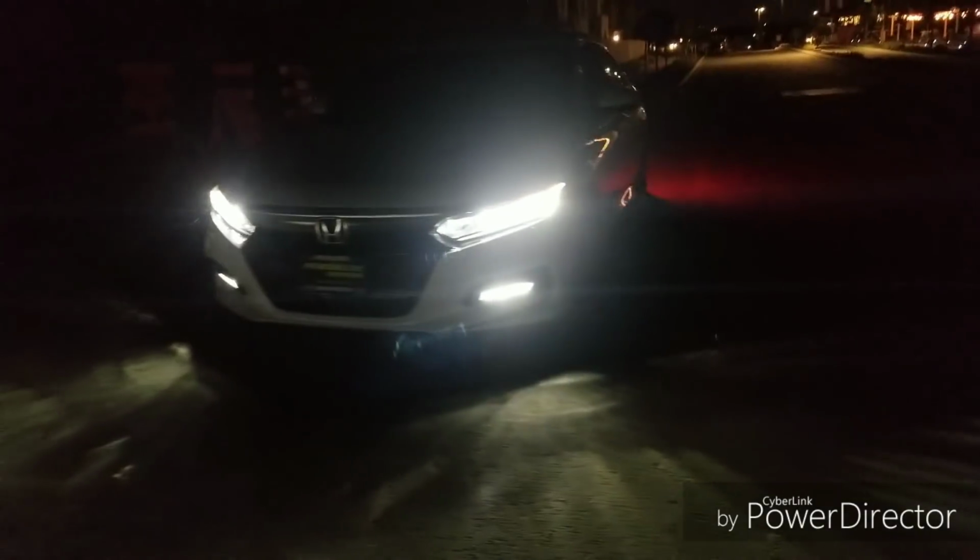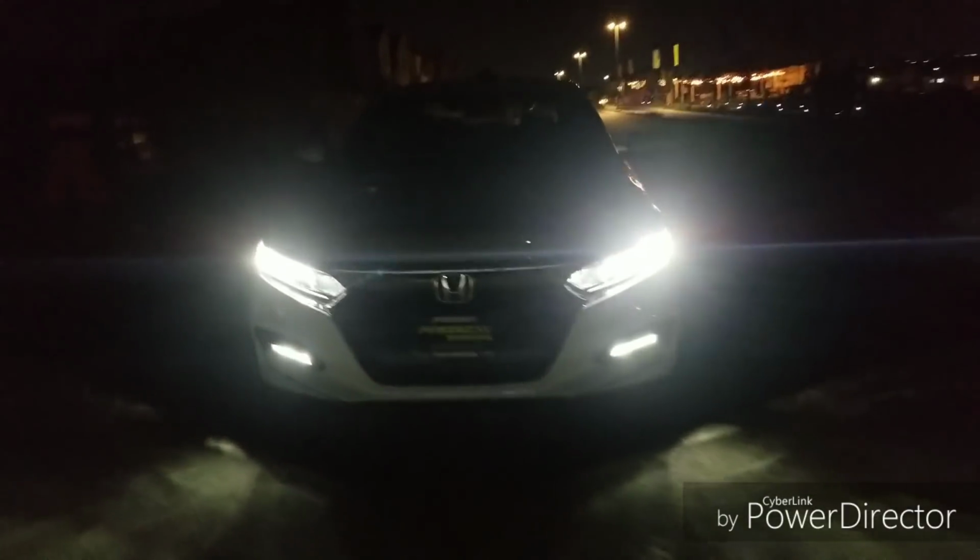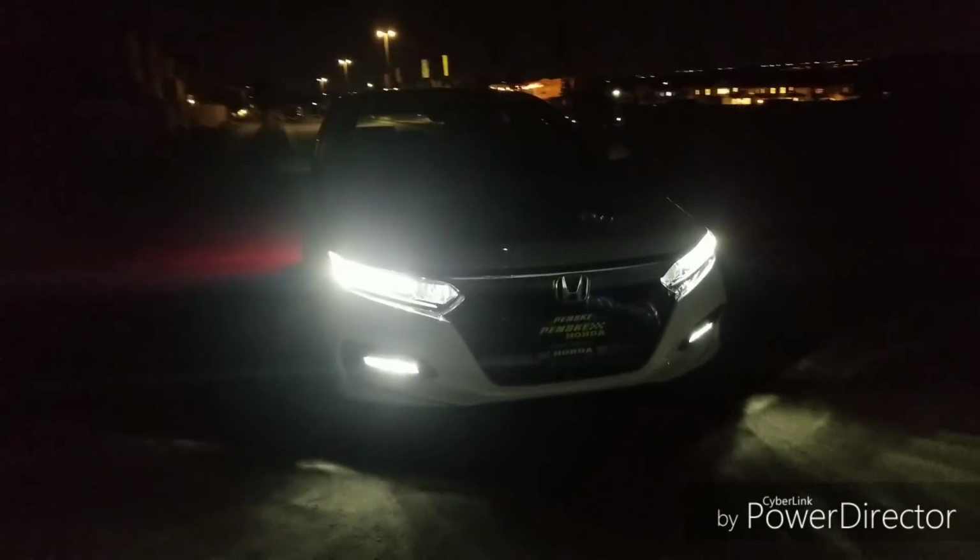What the car looks like at night. There's LED headlights and LED fog lights. Extremely bright. And then the LED tail lights as well.